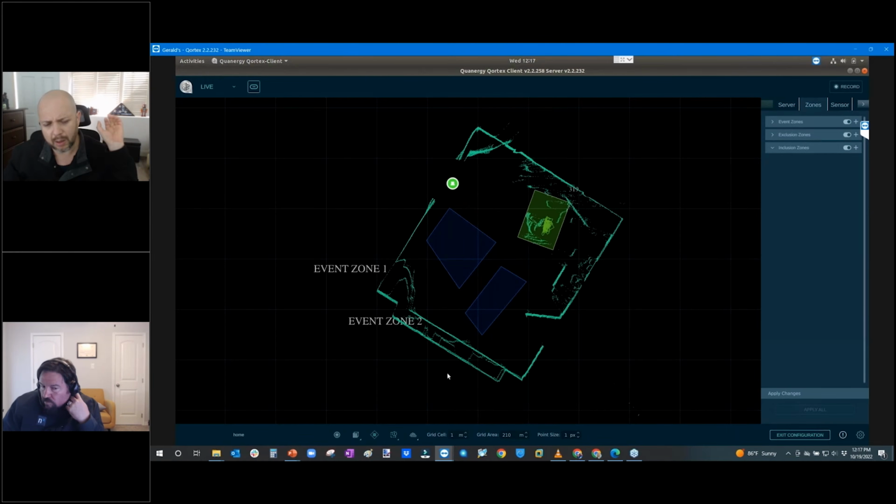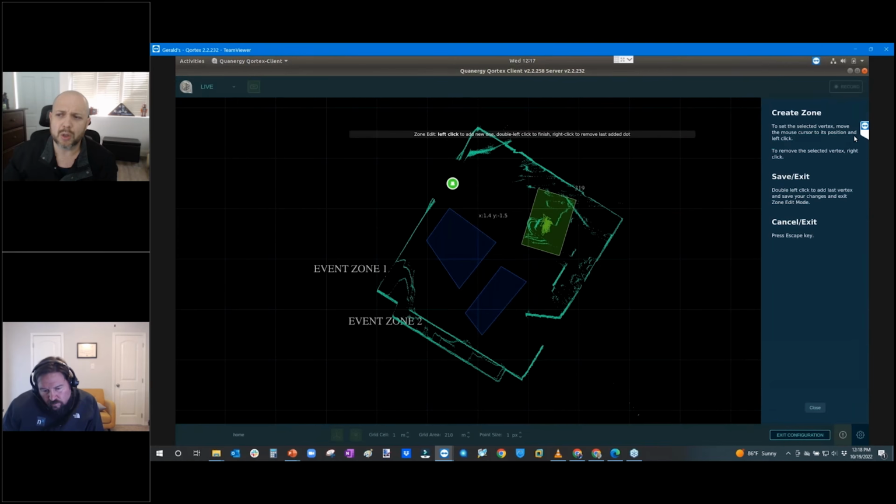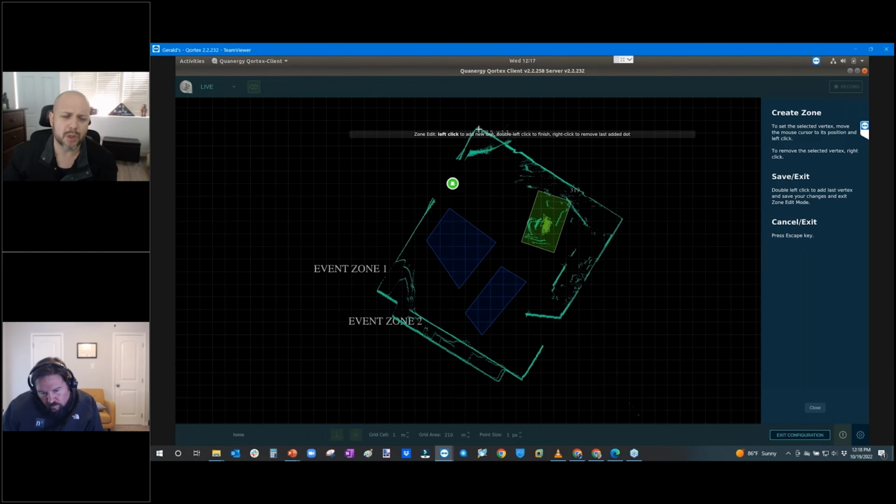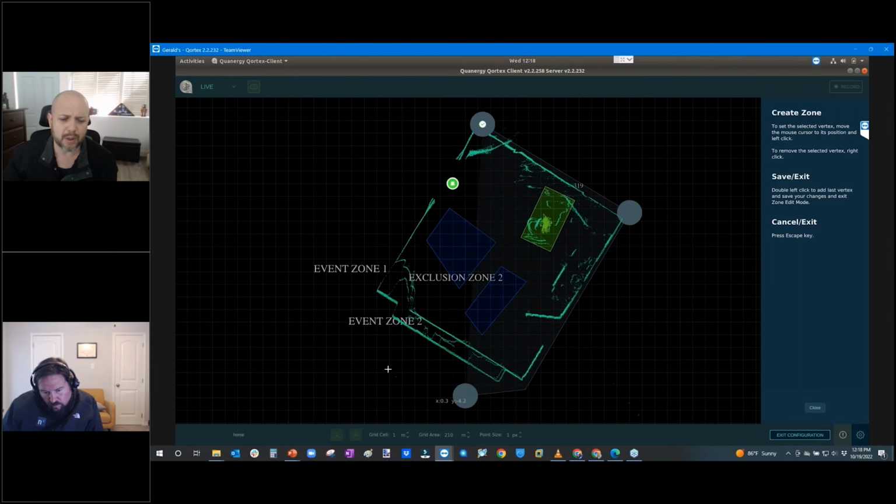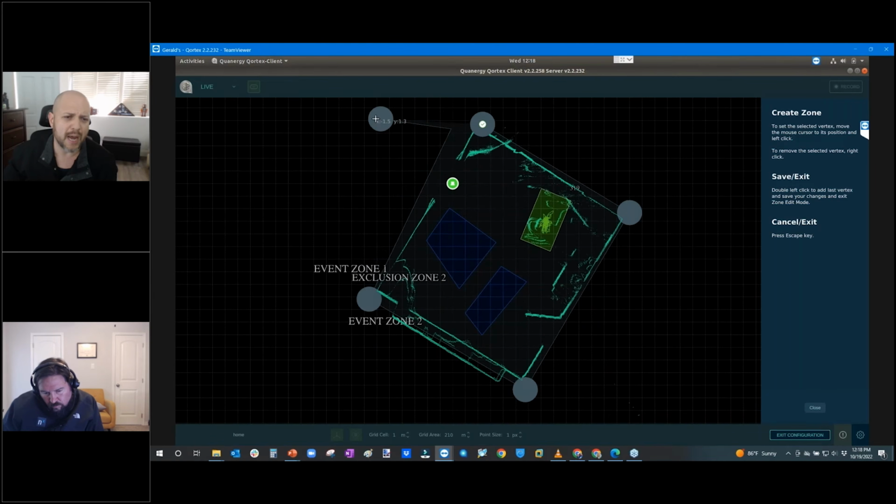You don't care about cars going back and forth. You only care about the perimeter fence line. But within that, you can also create exclusion zones. So let's go ahead and create an exclusion zone. Maybe I've got an area right here. There's trees all over the perimeter right here that are swaying back and forth, creating all kinds of false alarms inside my system, just creating havoc, right?